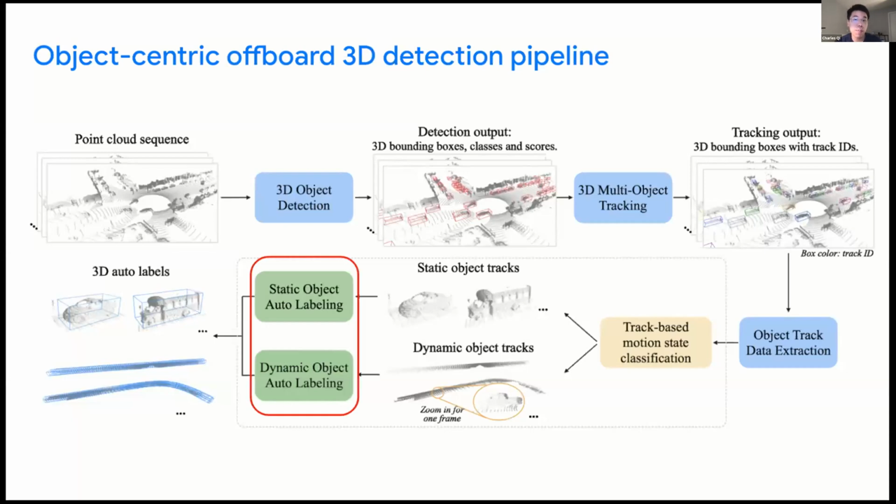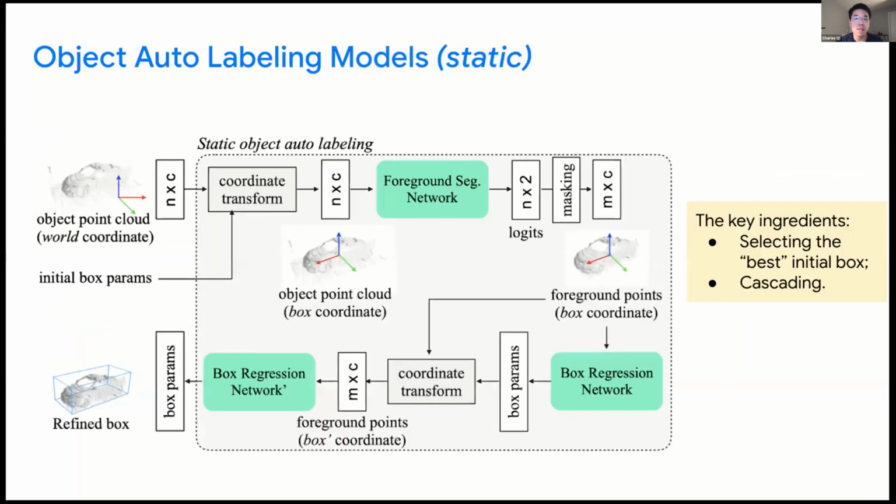I want to elaborate a bit more on how we refine object shapes from its track data. So for static ones, the aggregated points are naturally aligned. The key is to select a good coordinate system, for which we can use the box coordinates from the highest score frame, such that the center of the coordinate is the box center and the x-axis is the heading of the box. Then it is a series of operations including foreground segmentation and a cascaded box regression process.